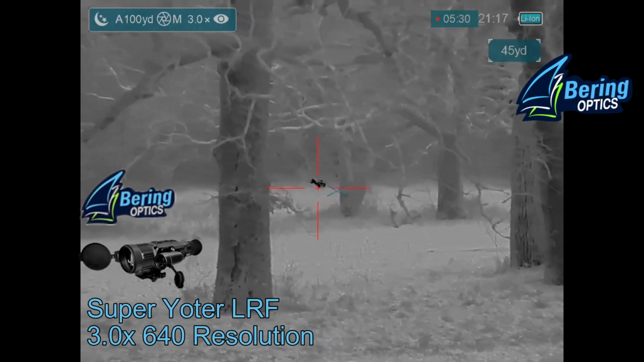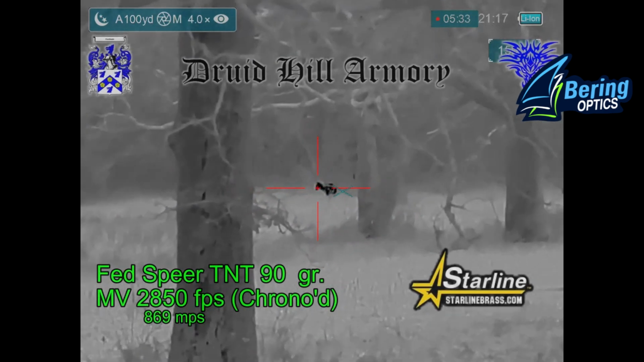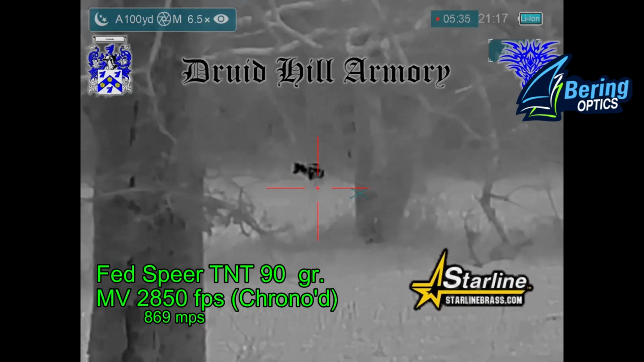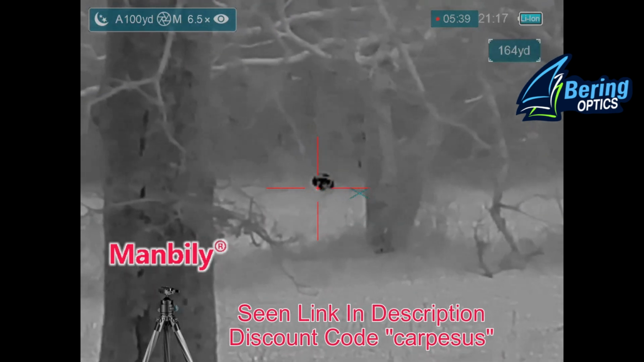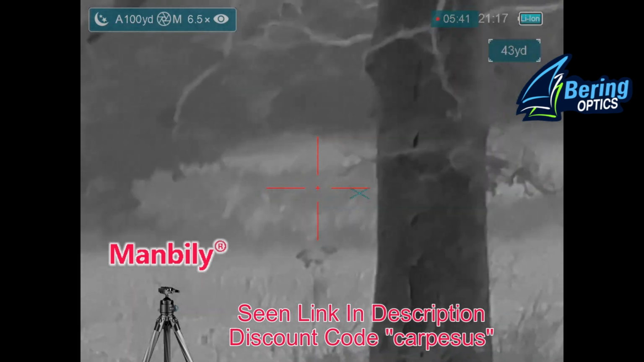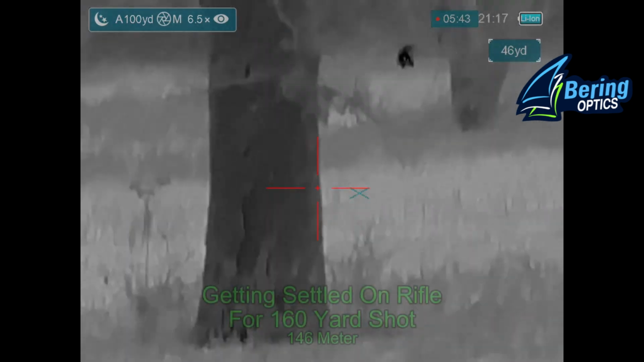And for whatever reason, the coyote has decided to stand up. And I get zoomed in. There's some small branches in the way, but none of the heavier branches. And I think I can get a shot at it.